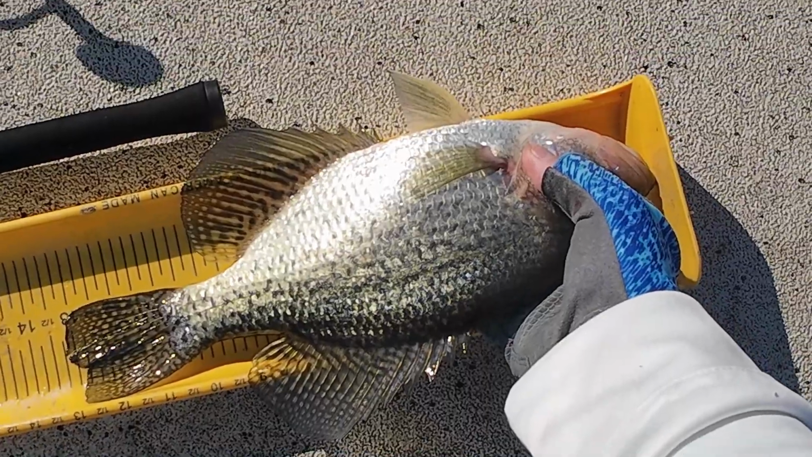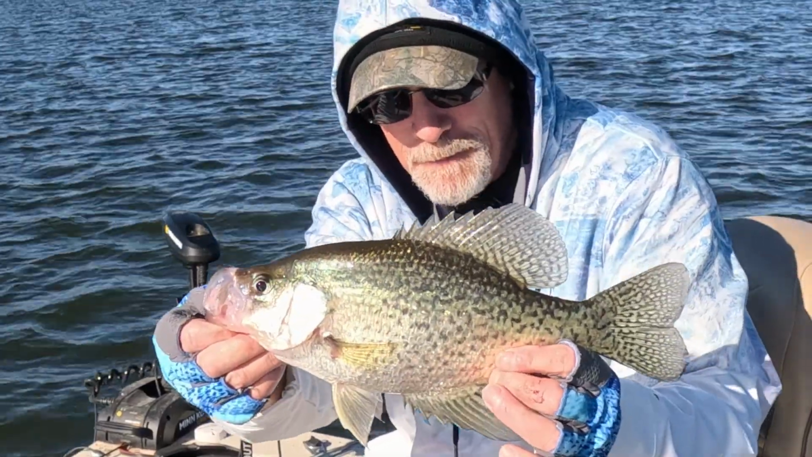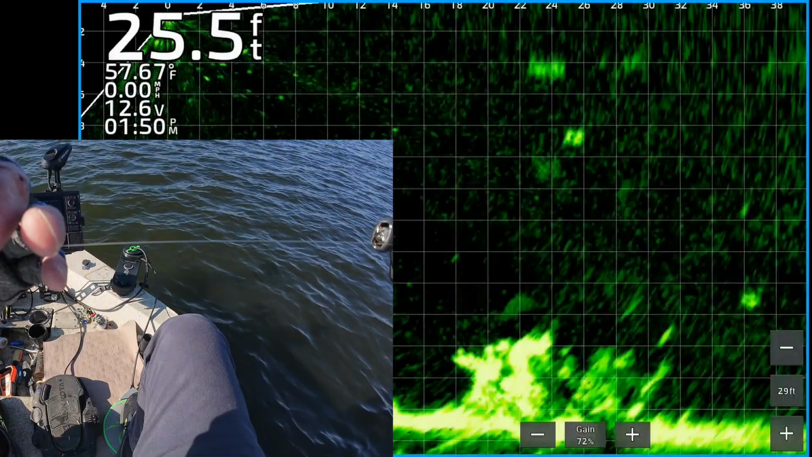Sucker's over 13 inches. 13-inch black crappie. Gosh, what else are they keeping today?